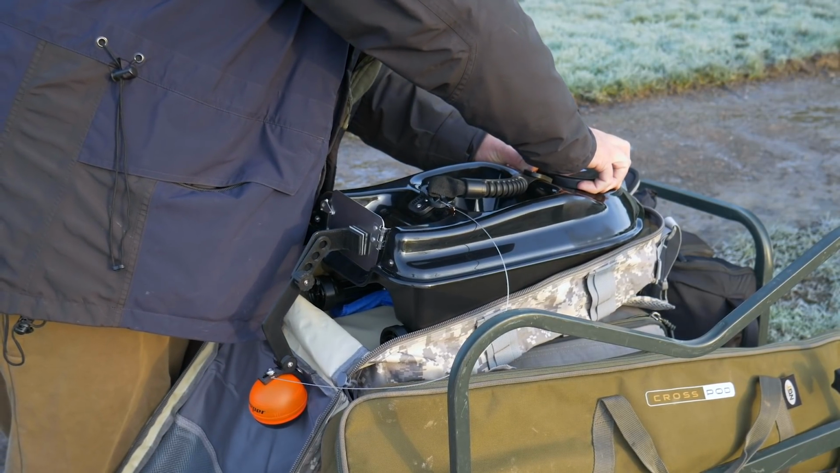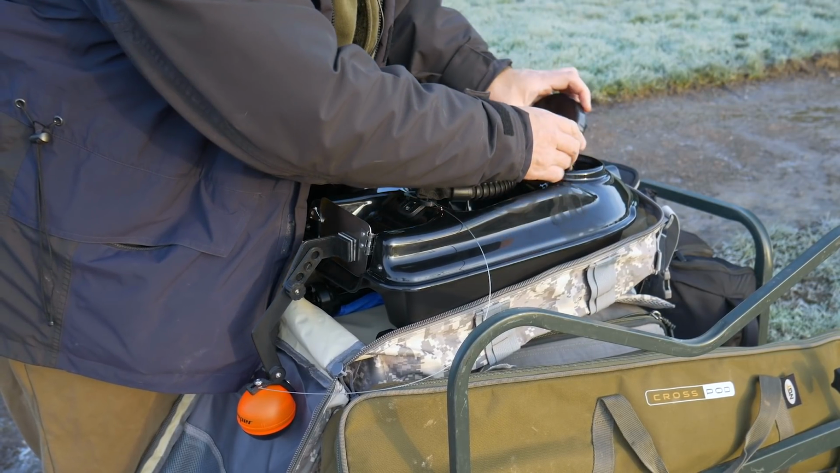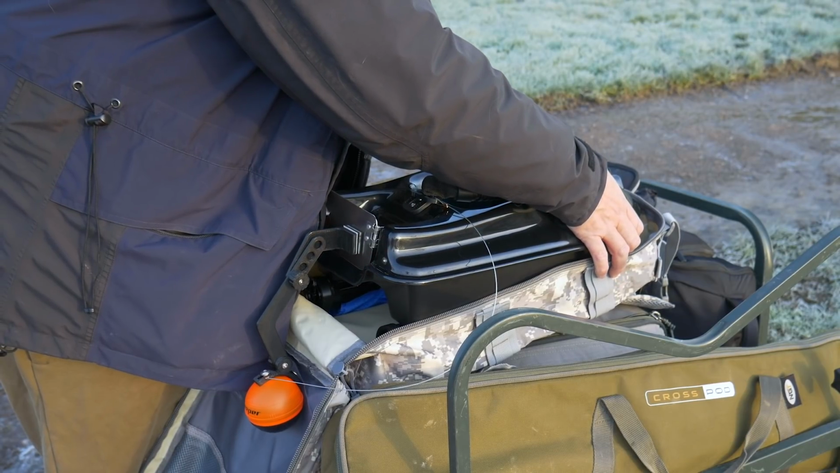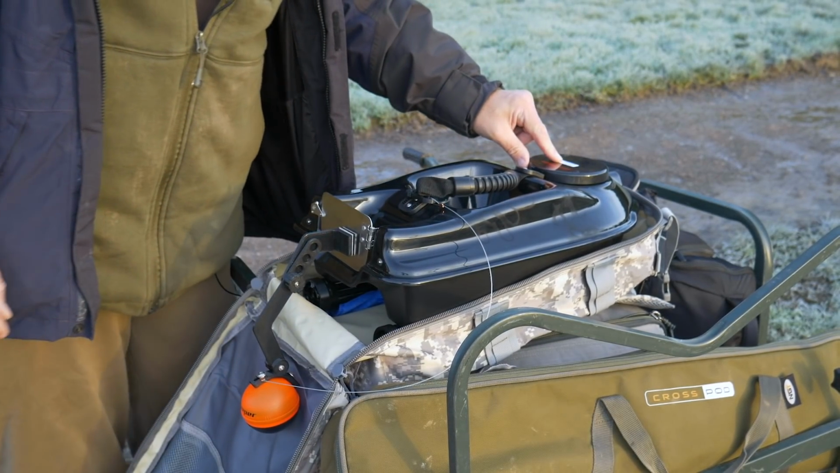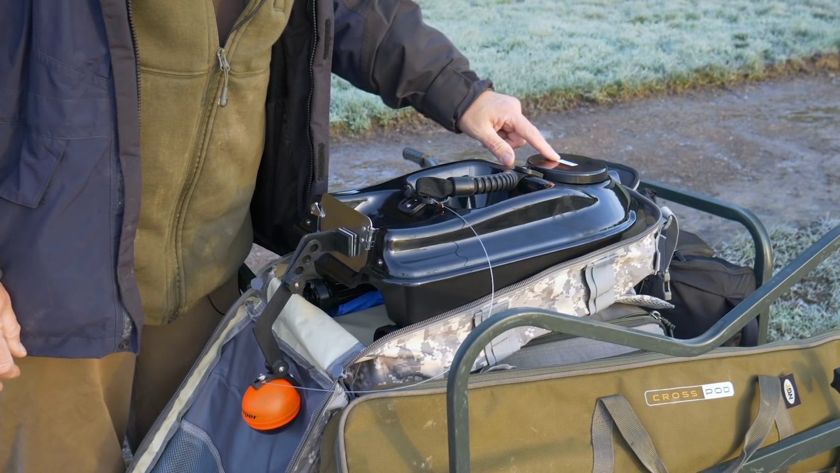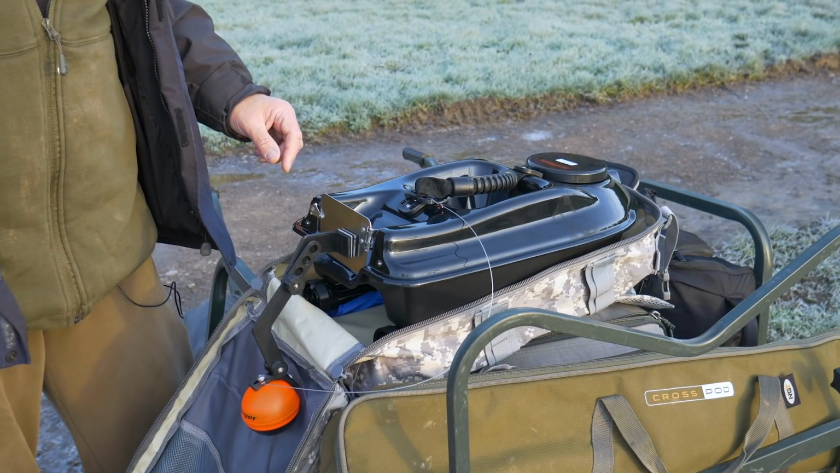Oh, I didn't turn it on, that's not a good start. Let's get that off. Turn the boat on. There's a battery indicator on the front which tells you the life of the battery, and as I've just charged it, as expected, it's got 4 lights on, so that's all good.